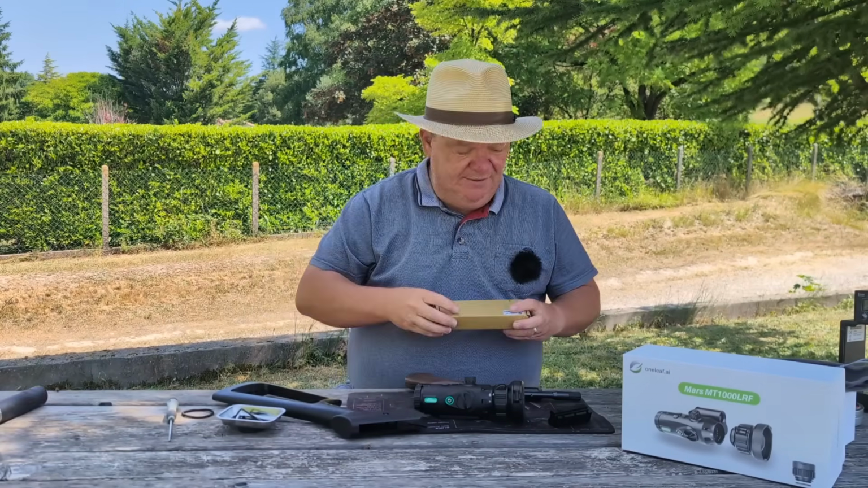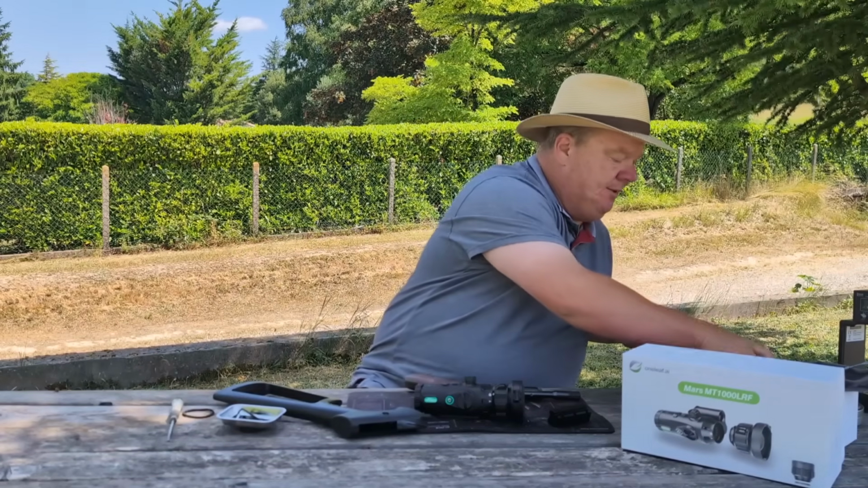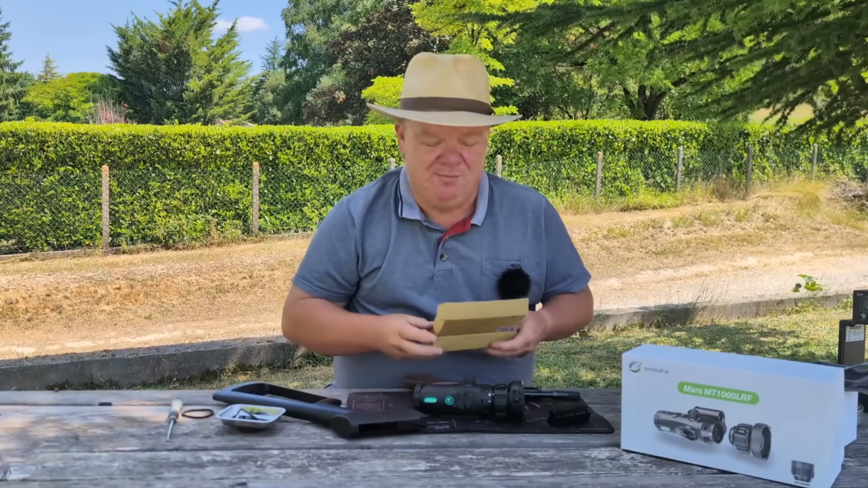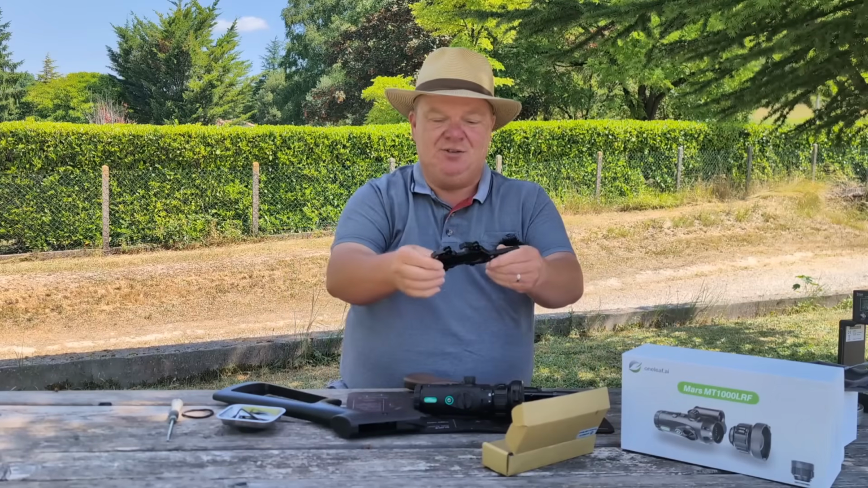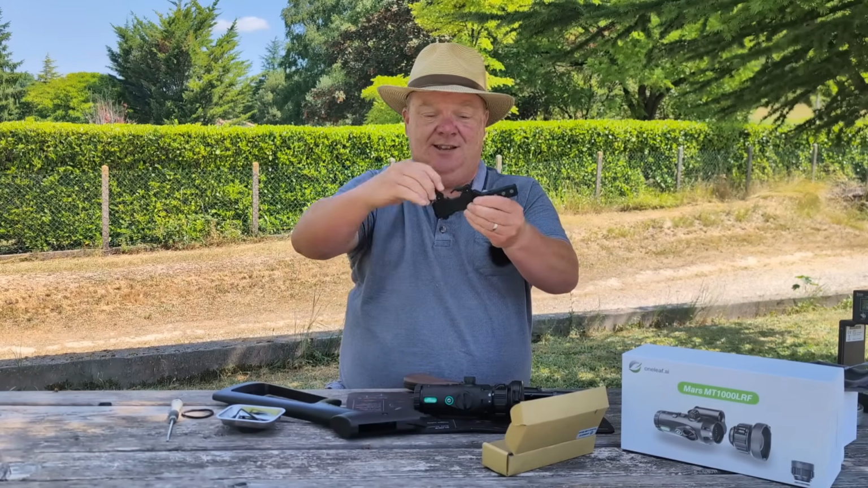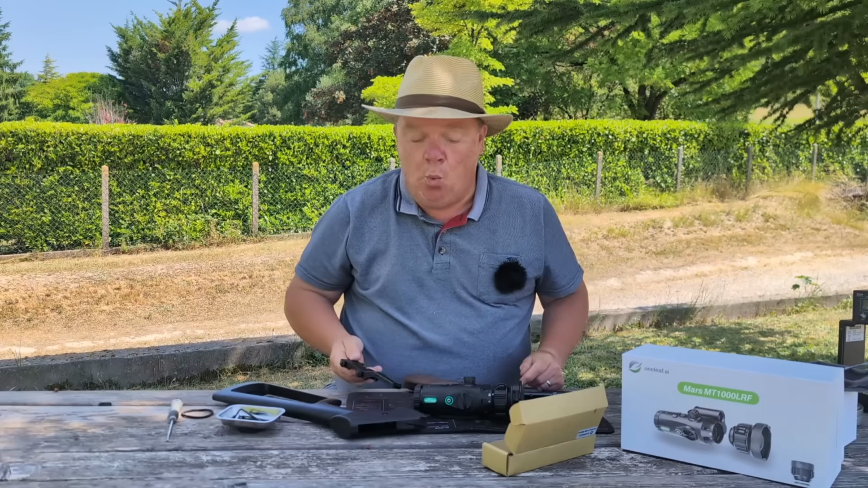But Oneleaf.AI, there's my moderator, I'll put you over there, Oneleaf.AI also sent me a tactical mount. Now, this tactical mount is very similar to the standard mount, but it's more tactical because it's got the quick release doodads on the side there. Right, that is exciting. It's an optional extra. They sent it to me for testing. Thank you very much, Oneleaf.